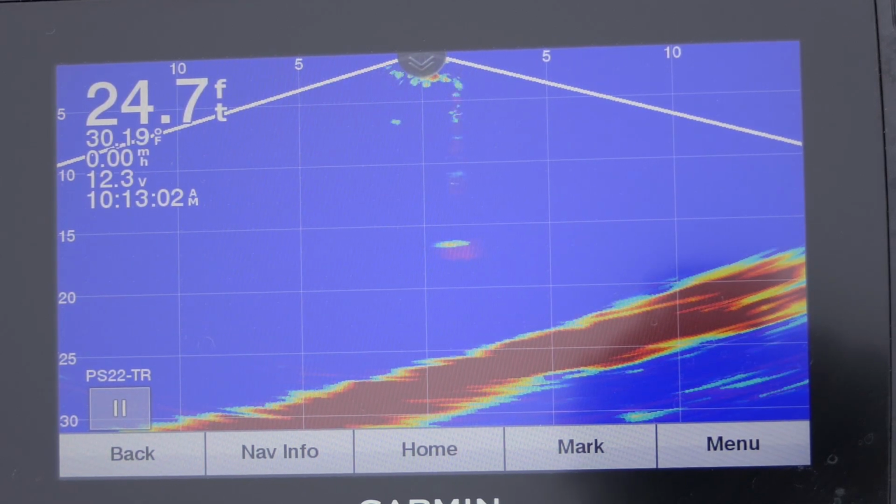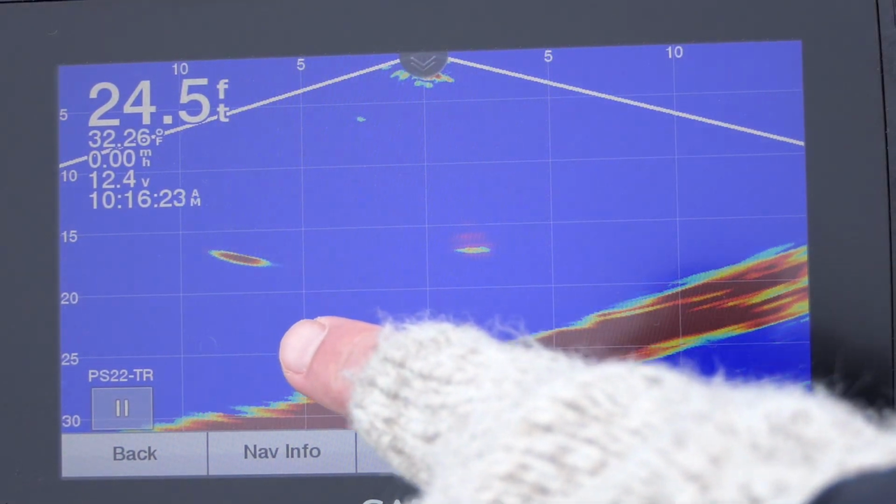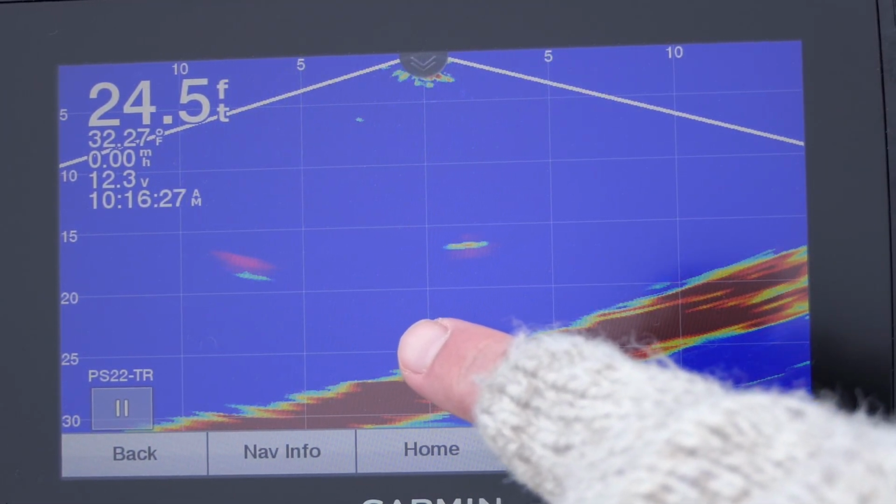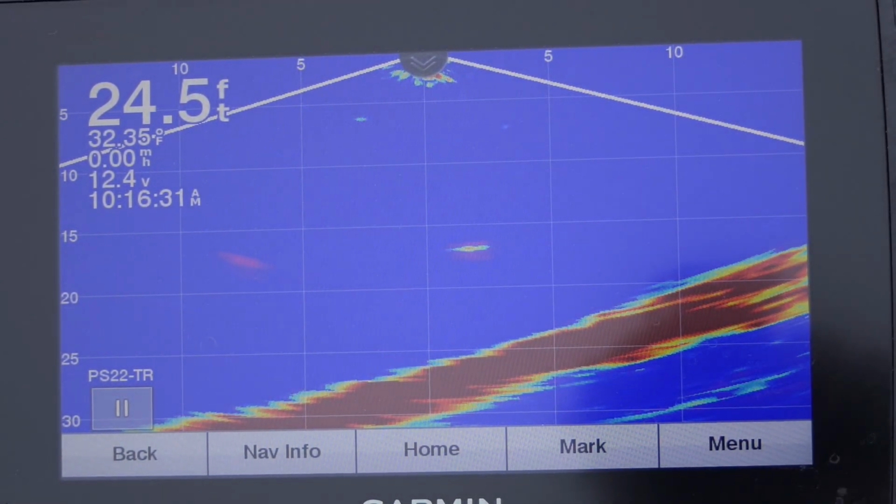So let's see if we can get a fish to come in here. I got my jig sort of bouncing up and down there in the middle. You can see a little bit of signal bouncing off my line, but that will go away because there's just a little bit of ice hung up on the line. There's a fish right there, see it? So it's about 8 feet away still. See if I can get it to come over. So you see that smear left, it swam outside the cone.